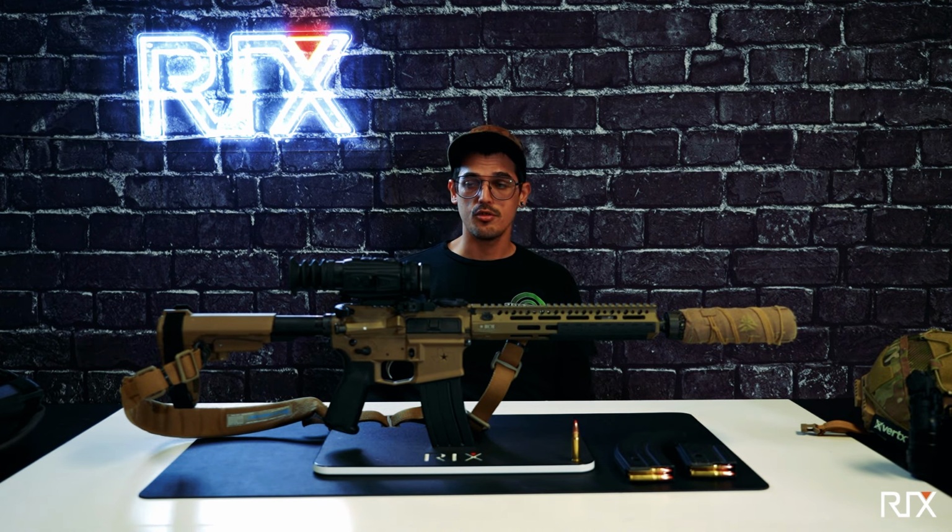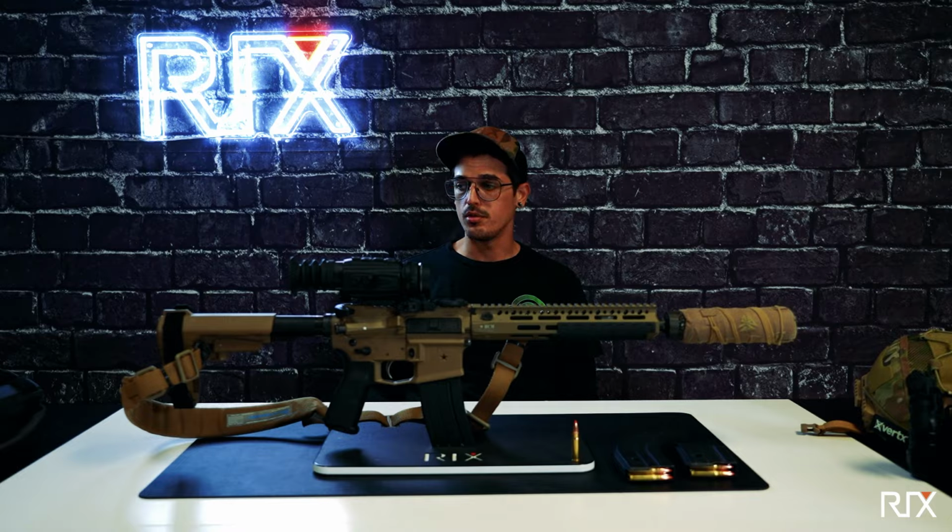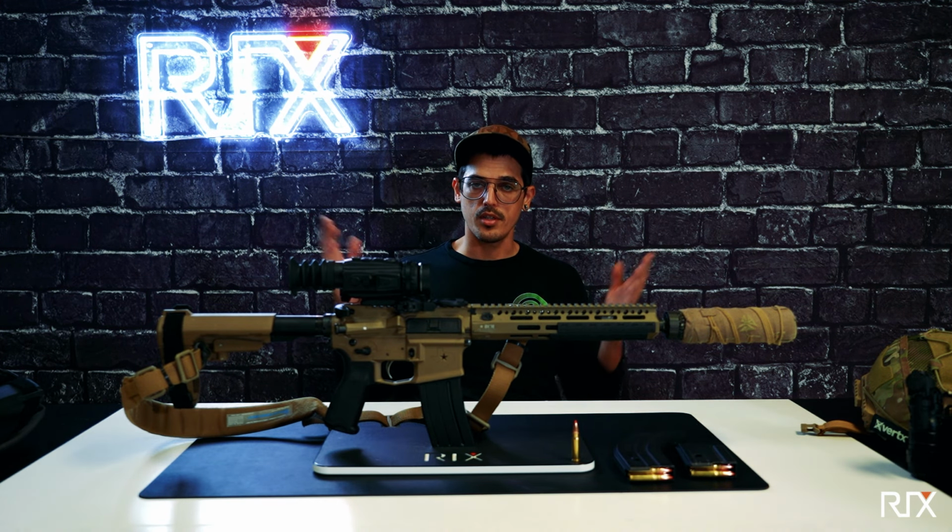If you're new to night hunting, start small. Go out with your friends, go out with a mentor, learn what you're doing first, learn about your gear first, learn about your thermals, learn about your night vision, put in some time working with it, go to the range with it, use some thermal targets, or even just aim down sights with your NODs and see how that works out for you. Follow the law, hunt ethically.